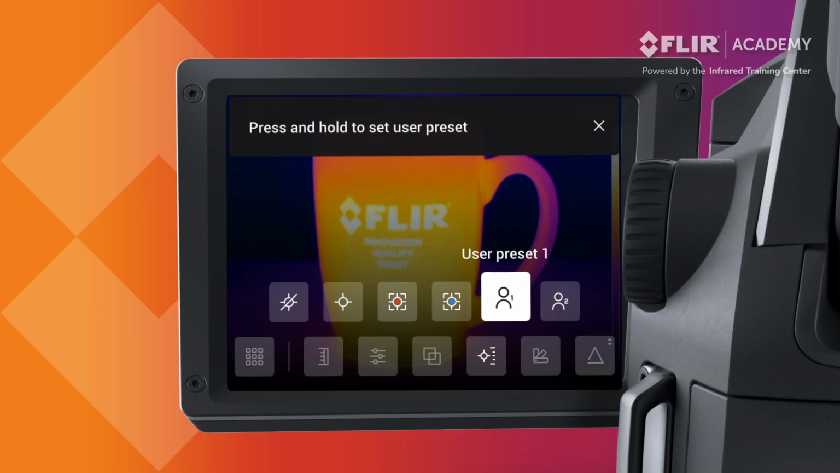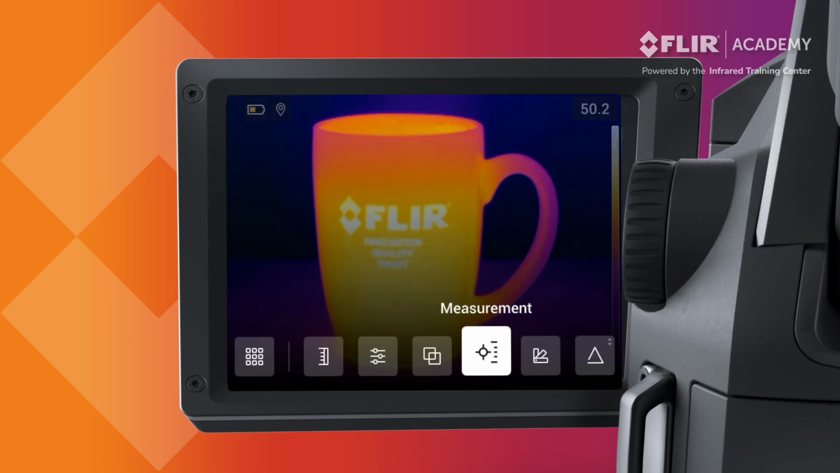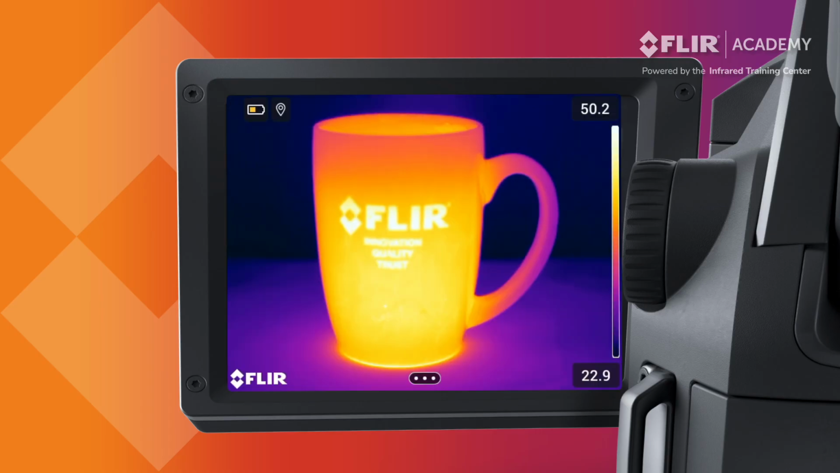Now, while the G-Series offers a lot of functionality with measurement tools, remember that all of these can be accessed and modified in your reporting software.